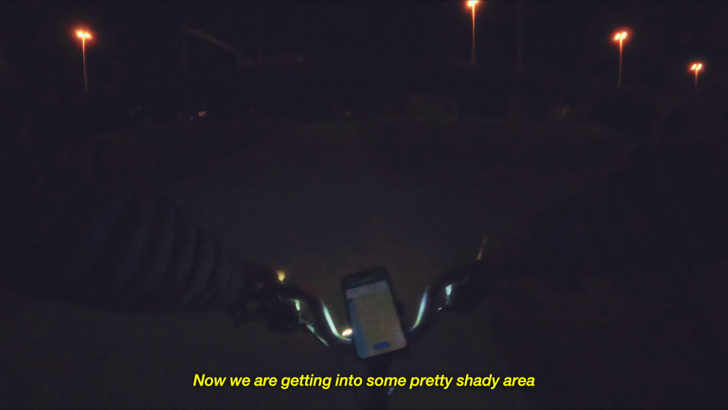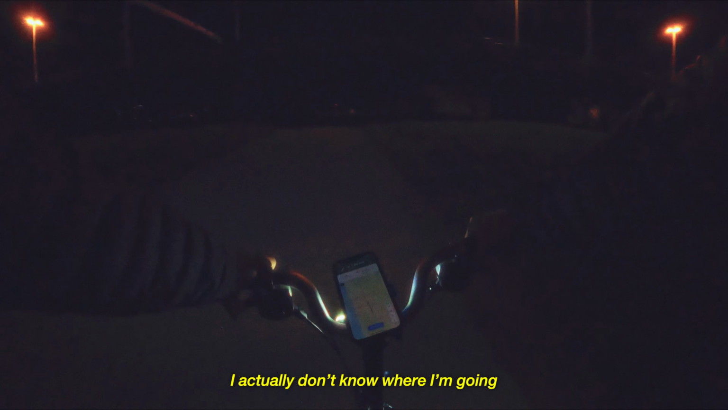At first, the ride went smoothly. I headed north to cross the river, but once I left the city, everything changed. So now we are getting into some pretty shady area. I actually don't know where I'm going, but definitely I'm going out of the city. It'll be interesting. Okay, no lights here. Man, maybe I should return back.